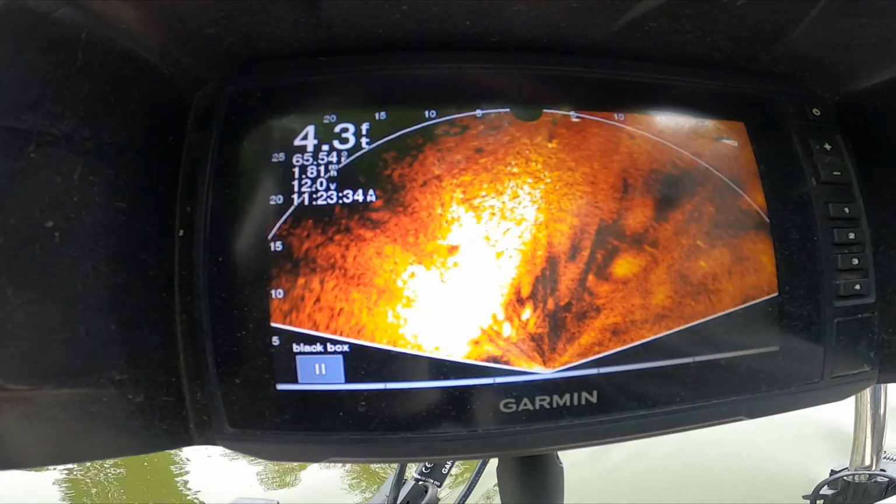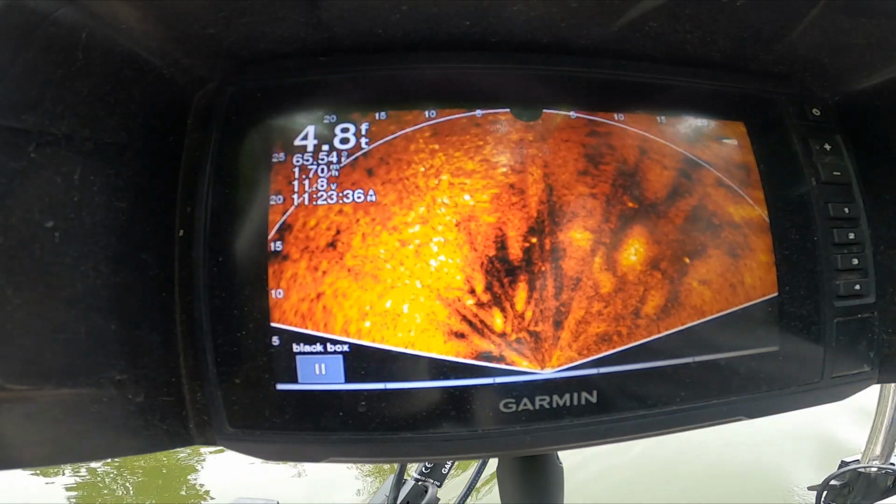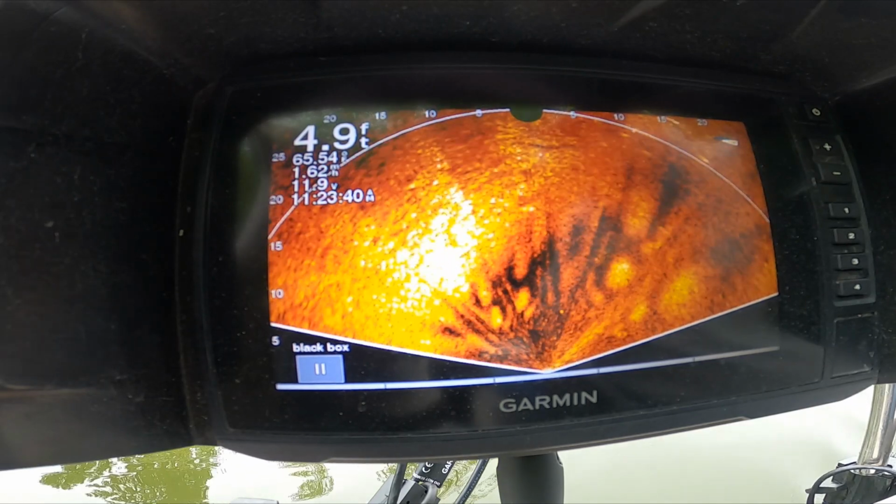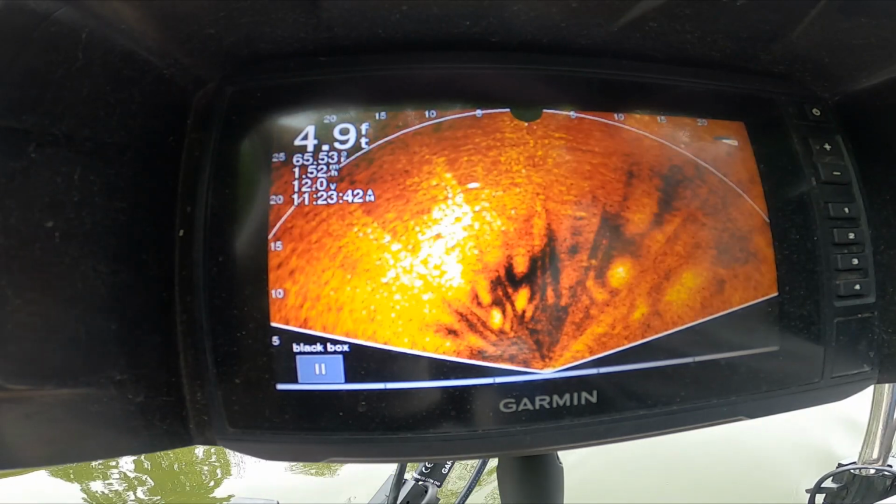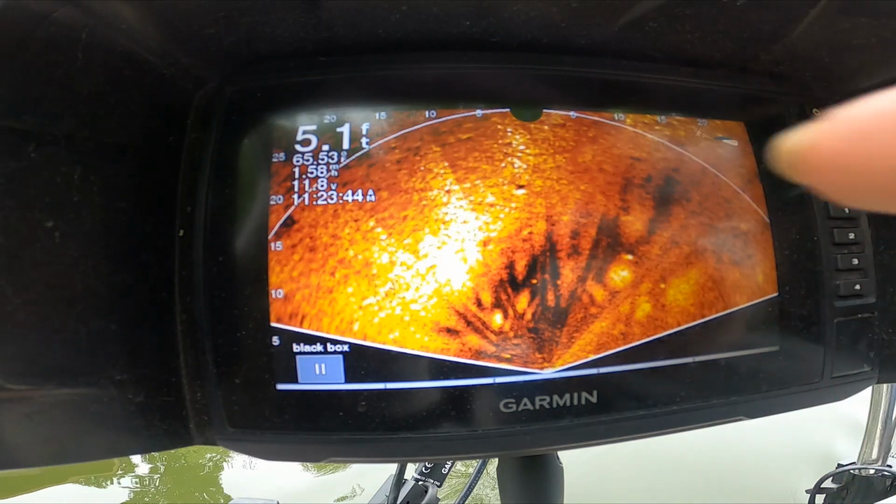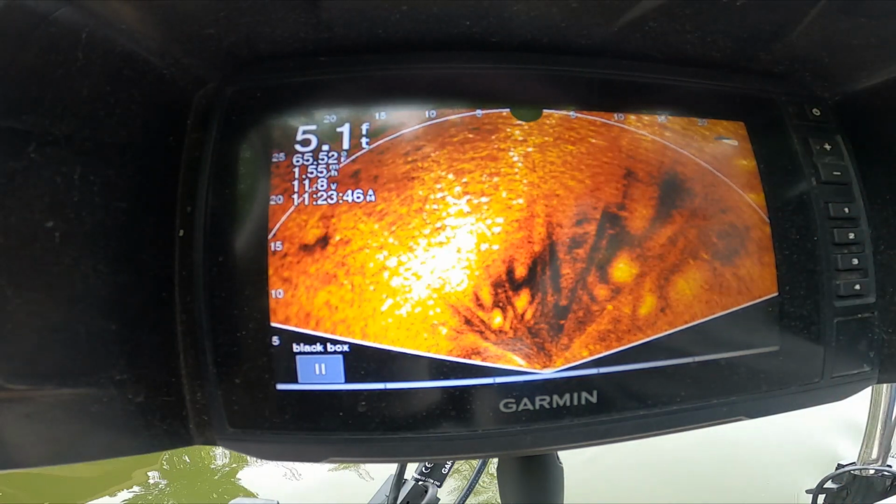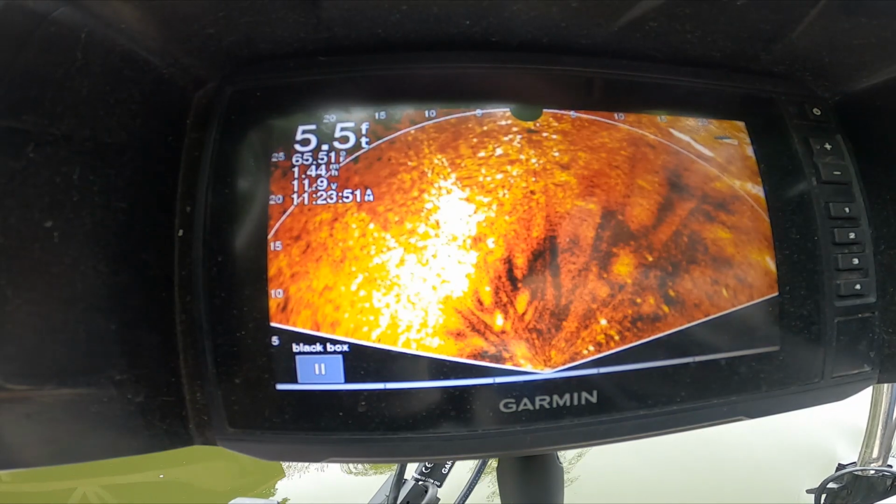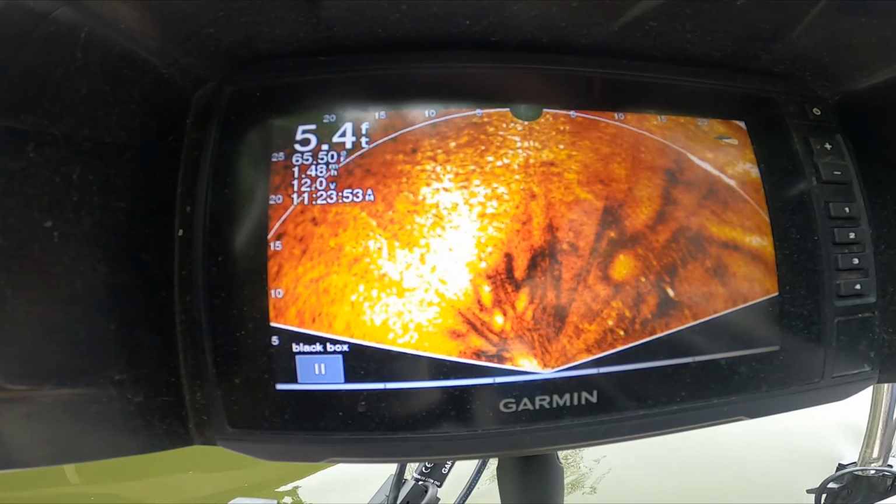So now we're into 3 foot of water. Turning my transducer, you can see fish, they're sitting there. But I'm going to show you guys what the crappie beds look like.